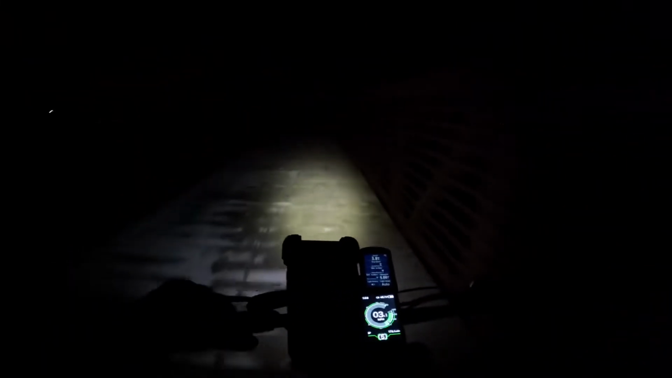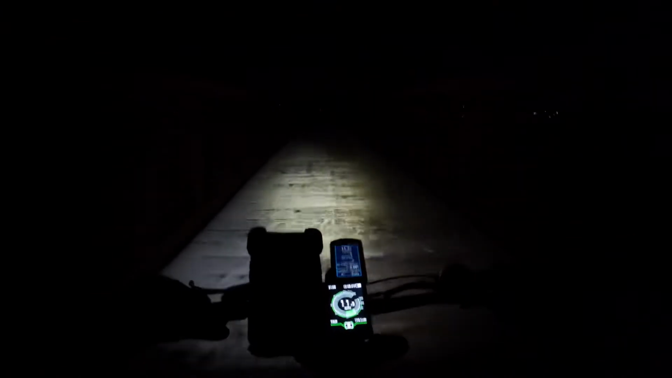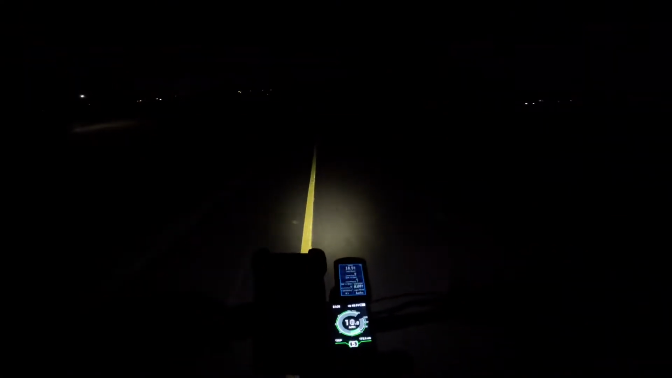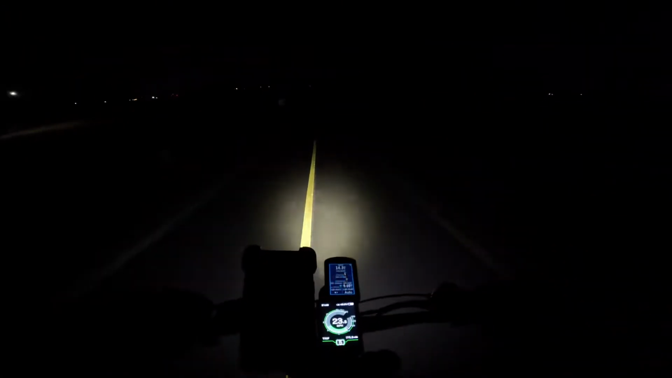Right now I'm pedaling, and it's putting just enough that I need, even though I'm on the higher PAS level, which is really nice because it gives you a more natural feel and you're actually helping the motor instead of the motor doing all the work. So you can get a workout with mid-drives, which is really nice.